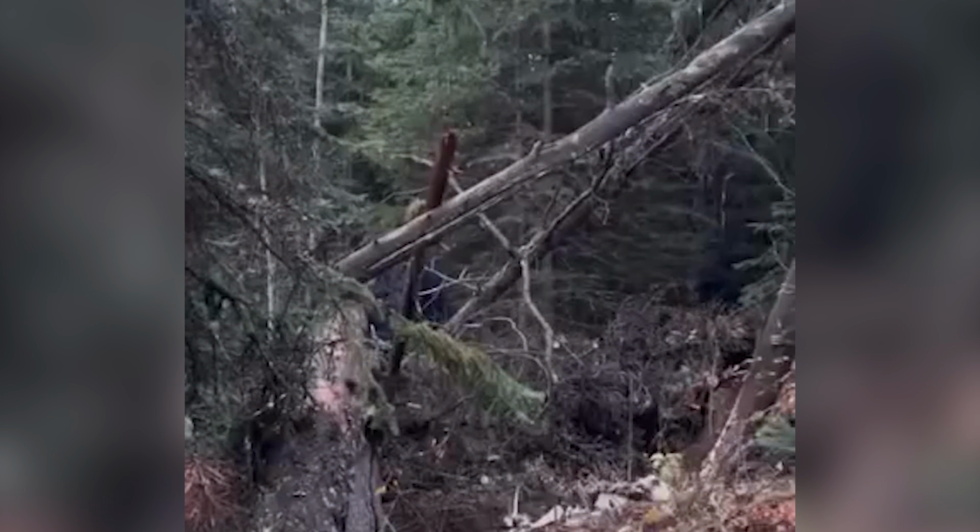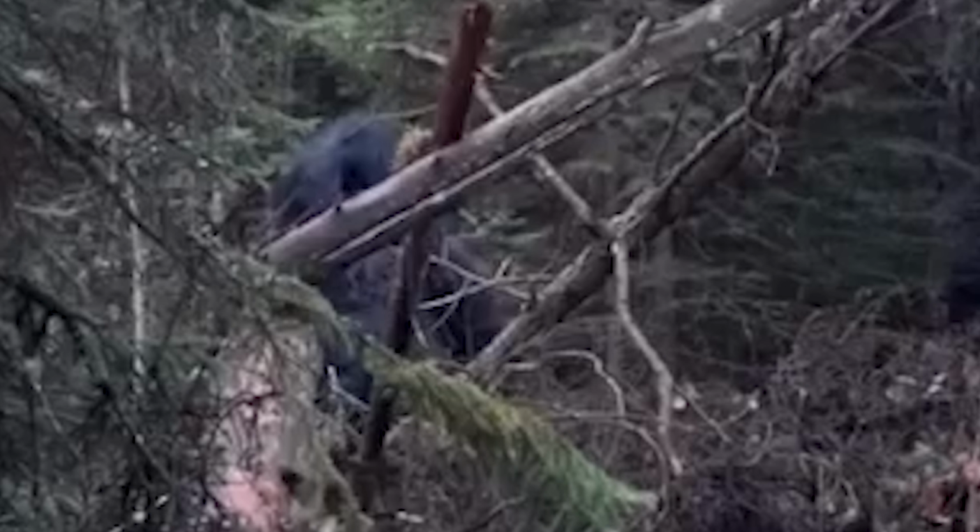This next video was reportedly captured on a hunter's trail camera, and whatever wandered into frame definitely wasn't shy about making its presence known. Behind a pile of fallen branches, you can see what appears to be a huge, shaggy creature with dark fur mixed with patches of gray and white. Its face seems to have a distinctly humanoid look, complete with what looks like a beard.